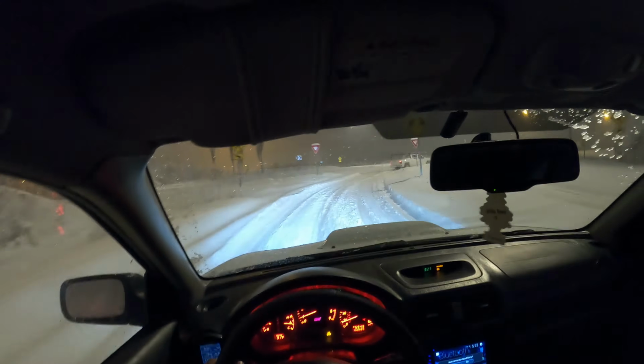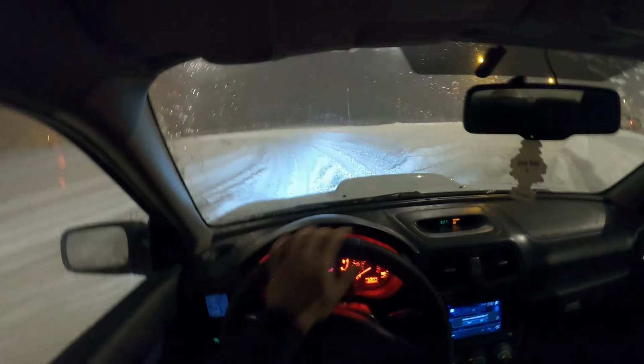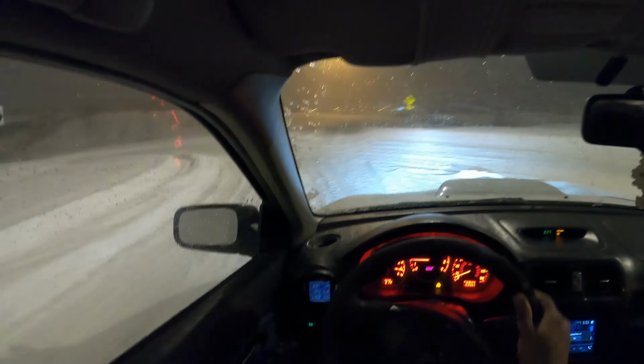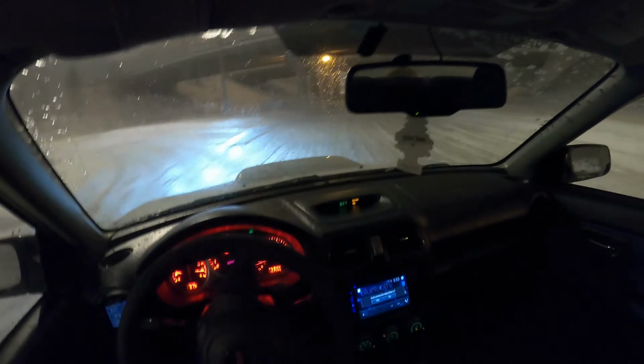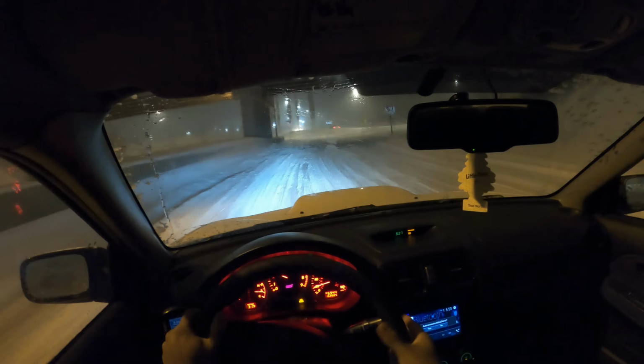So we have a roundabout up here. Let's see if I can pull off any Tokyo drift moves here. I'm gonna lock the diff. Want that predictability. Not too bad, not too bad. A little sloppy on the exit.